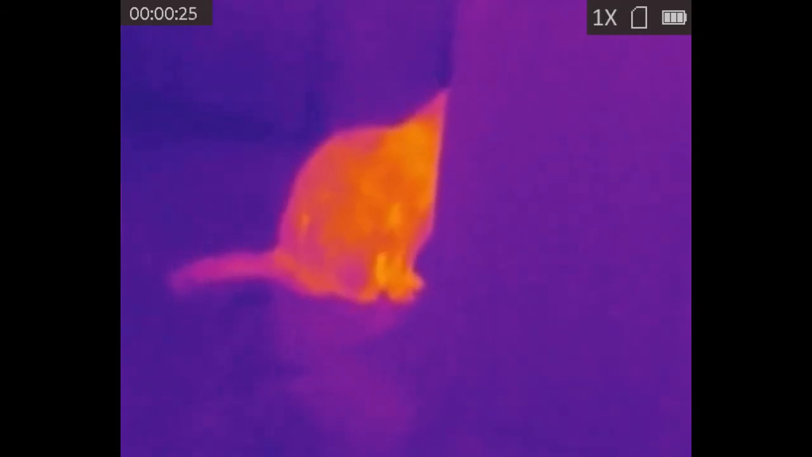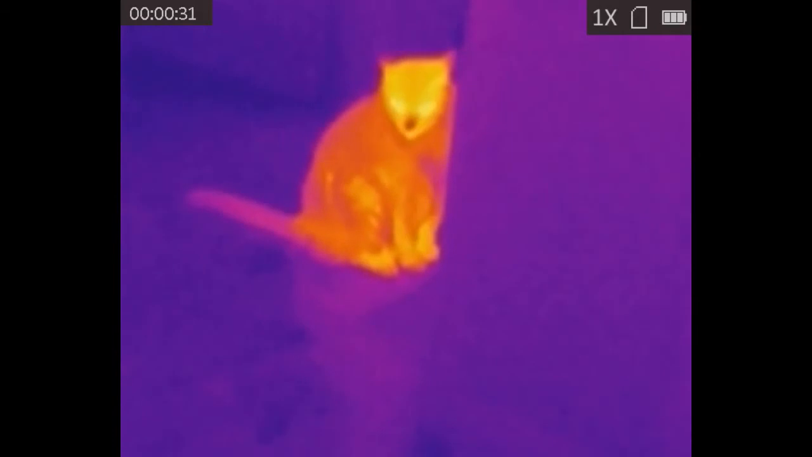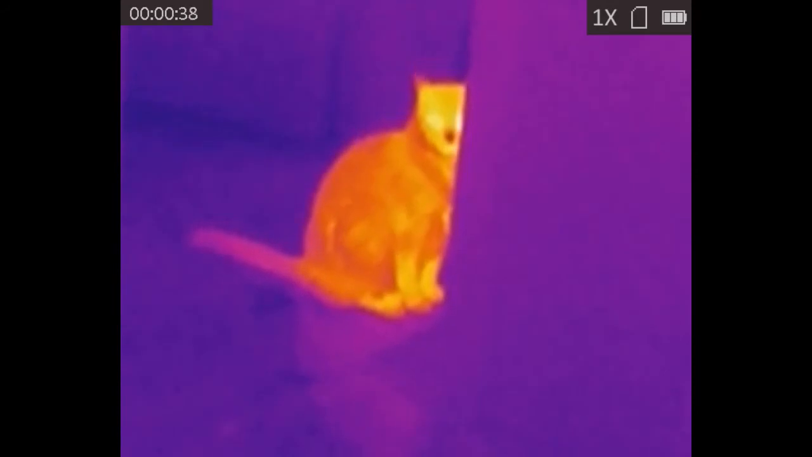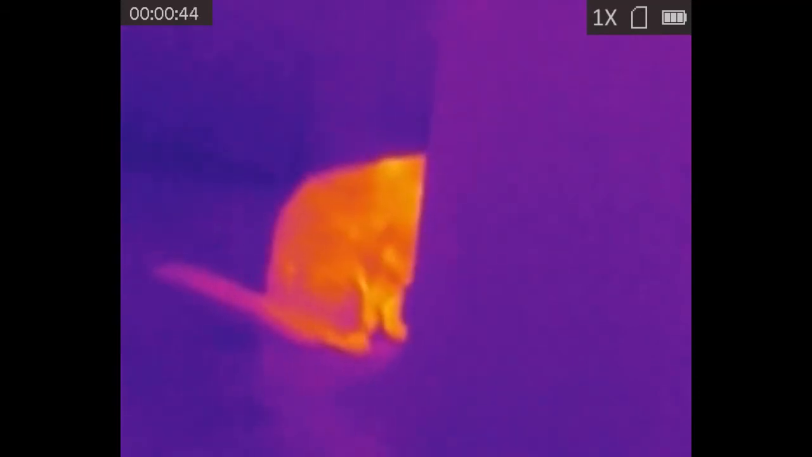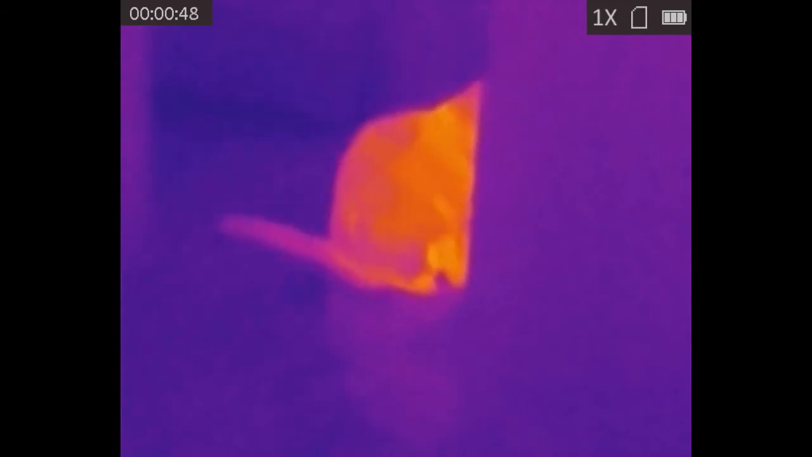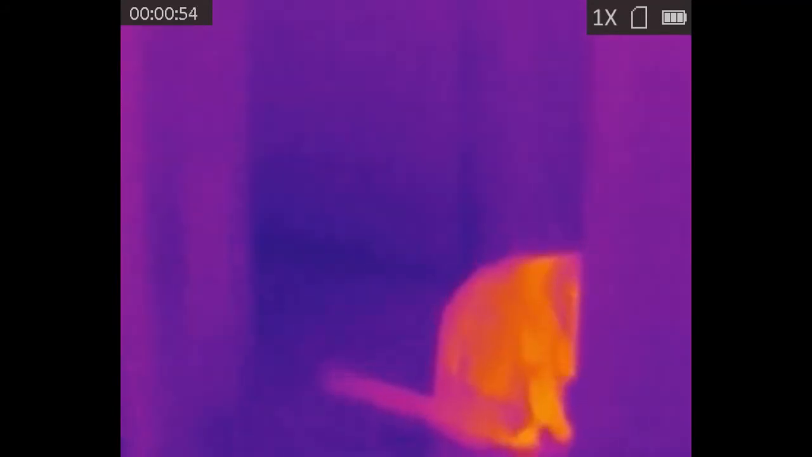One thing that's pretty cool when you're up close like this is you can see his footprints and see where he was sitting at through the thermal. This is the fuchsia color palette. In some of the other videos, I'm going to go through some different color palettes for you, so you can see all of them. This is a super close up.